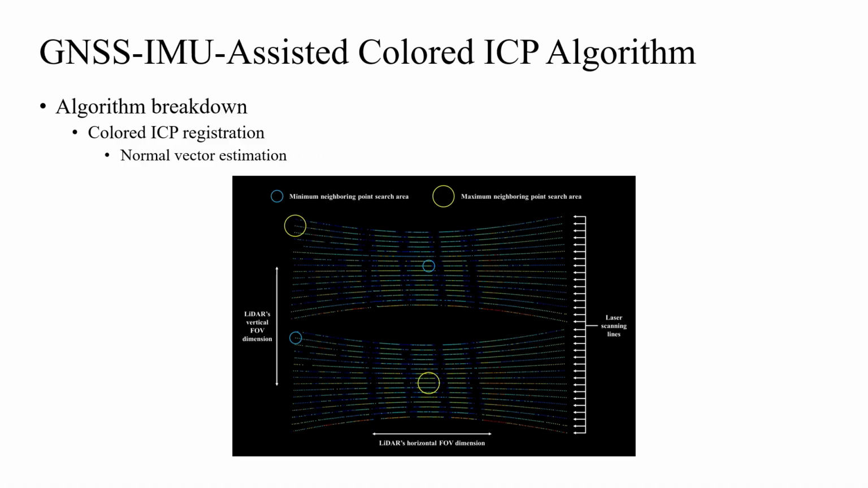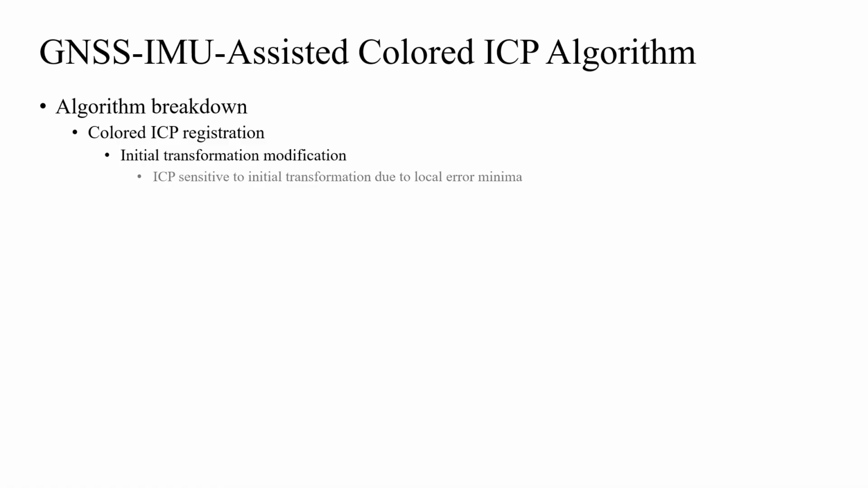Hence, employing a range of search radiuses can be helpful for registration optimization. Since ICP can be very sensitive to the initial transformation, if the starting point of the source frame is at a local error minimum, ICP can completely fail to find the right registration. So instead of starting with 0 translation and 0 rotation, we modified the initial TX and RZ of the source